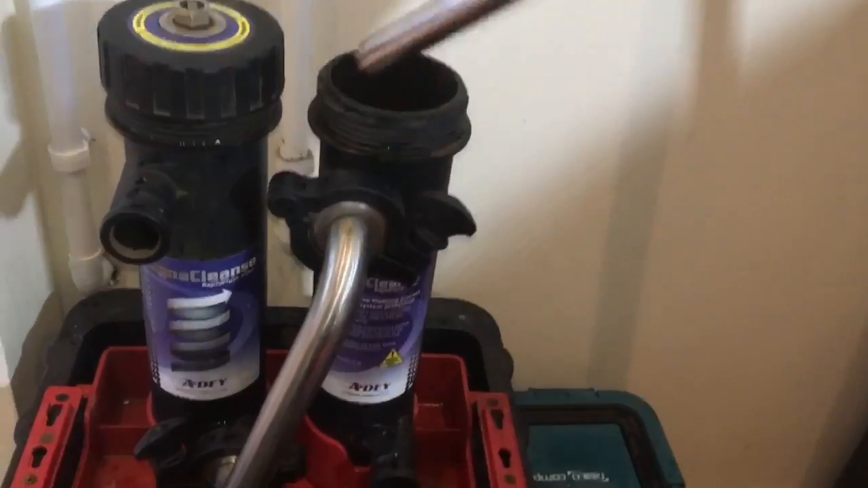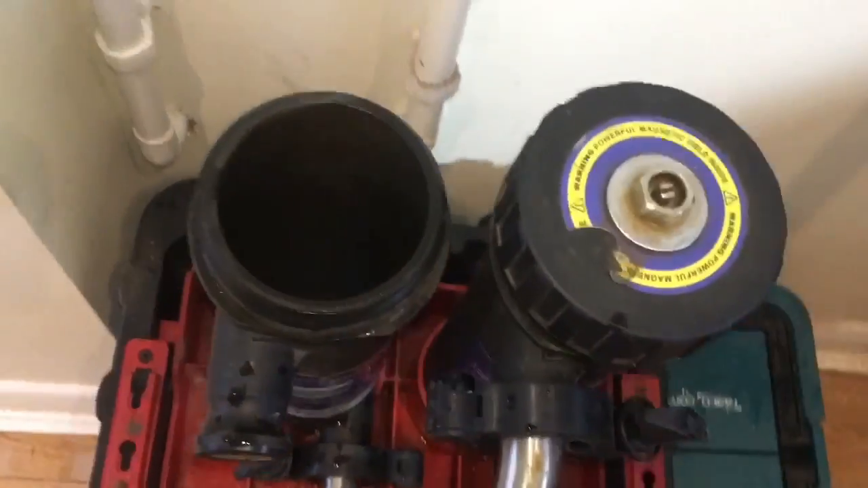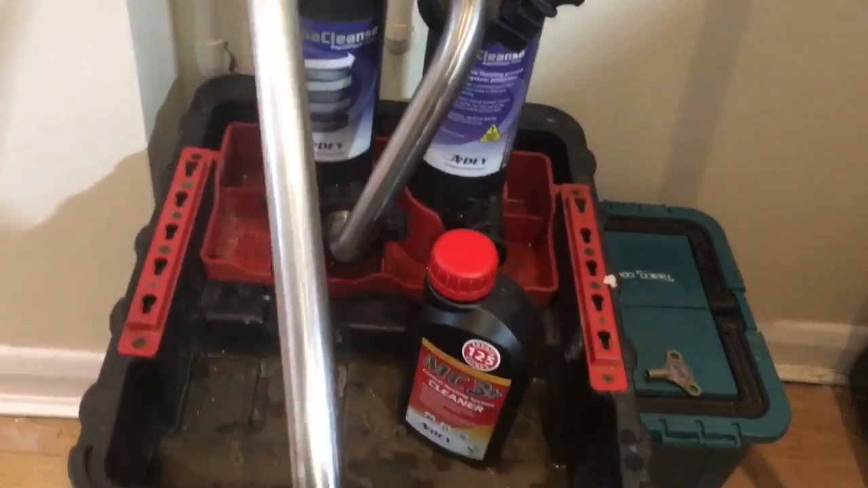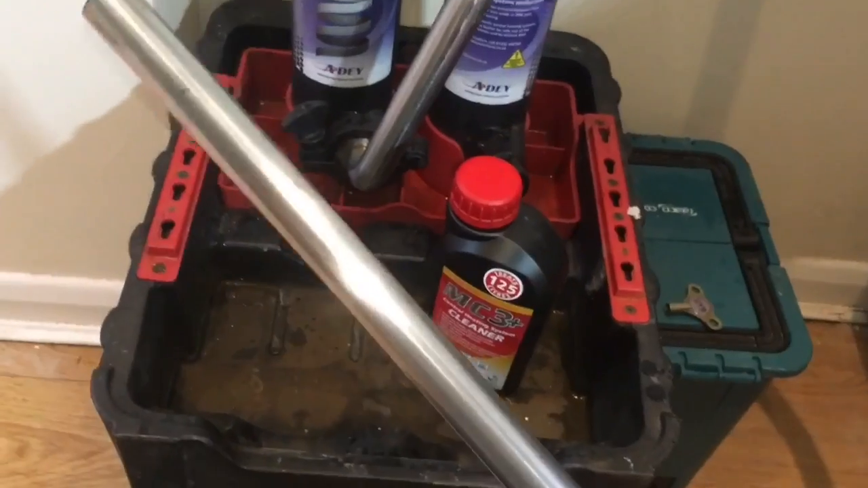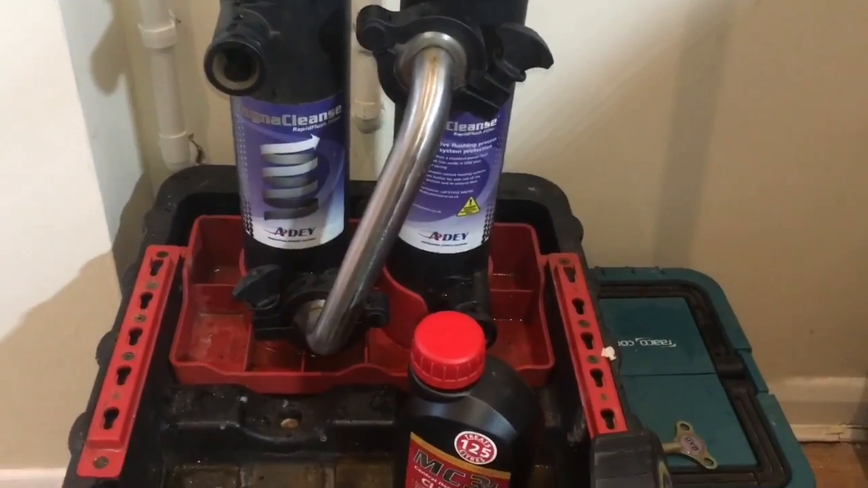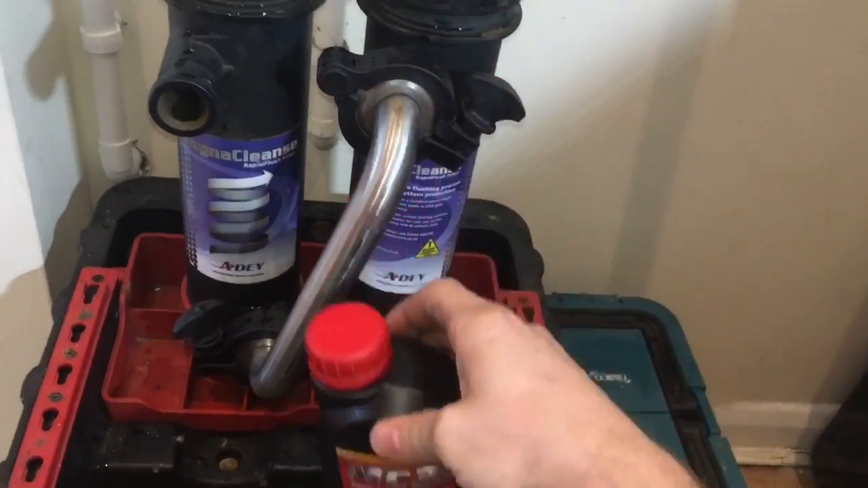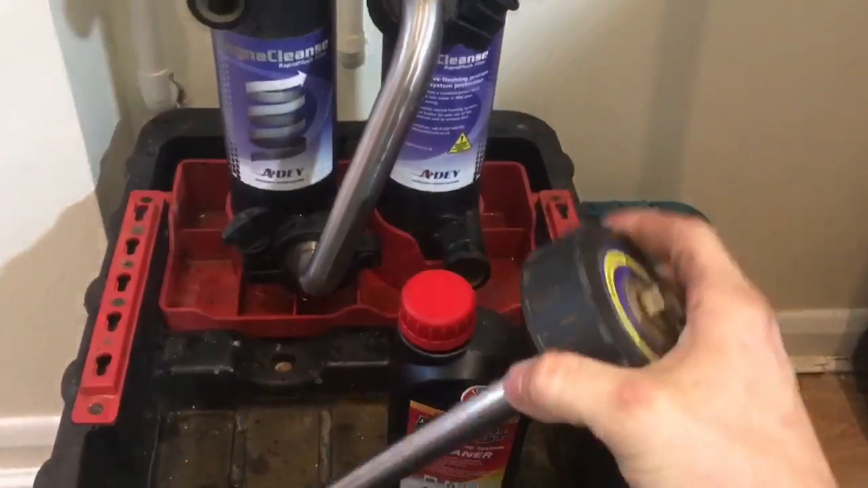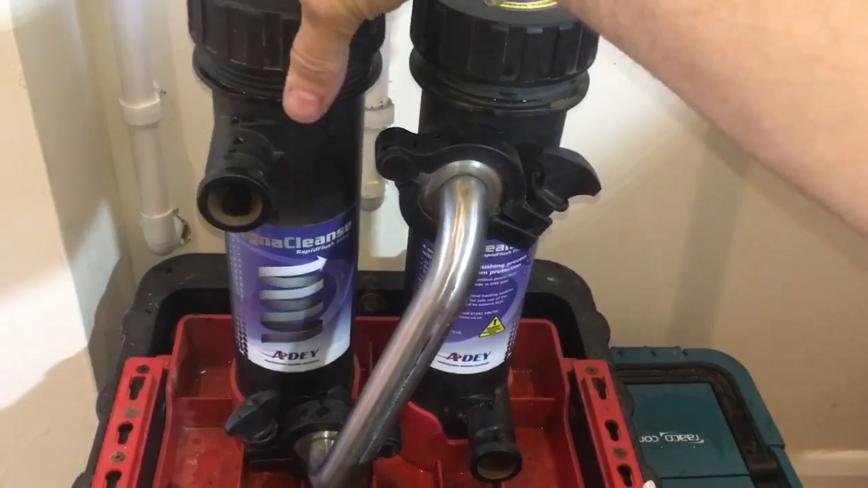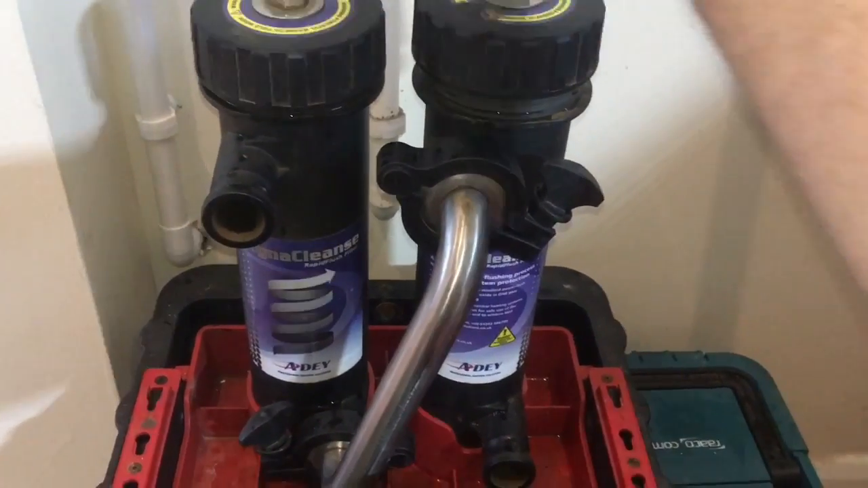Two big magnets into these reservoirs, and basically 4 times the size of a normal Pro 2. And as with a Pro 2, you can dose the chemical in, so we'll add our MC3 cleaner into here before we set up, and that will get the cleaner into the system while we're running the Magnacleanse.